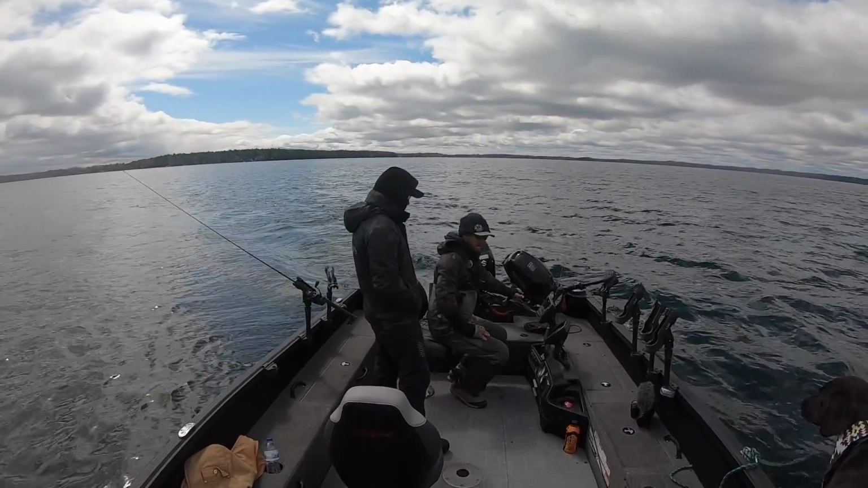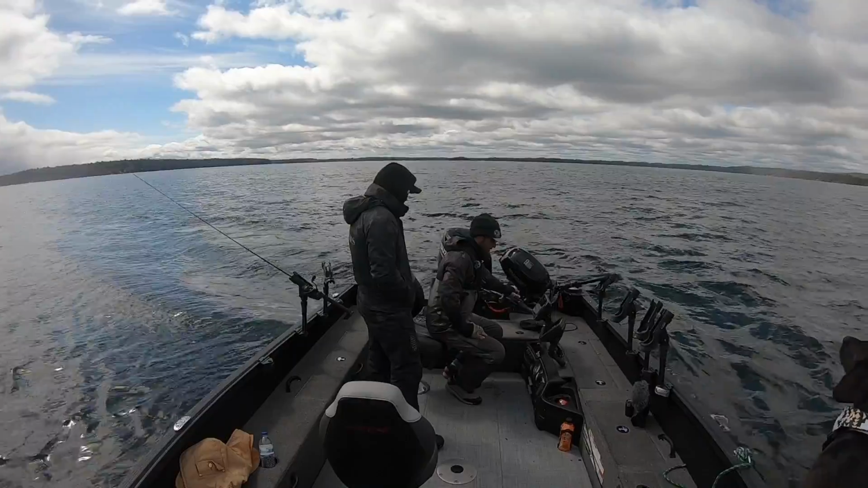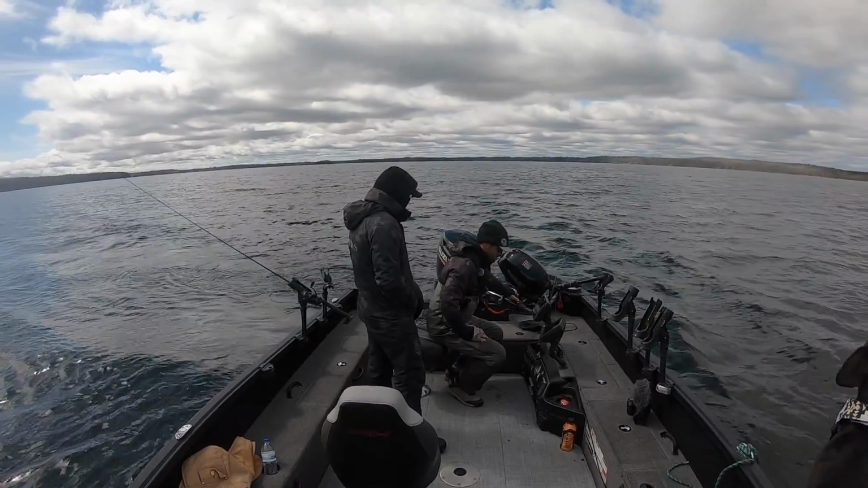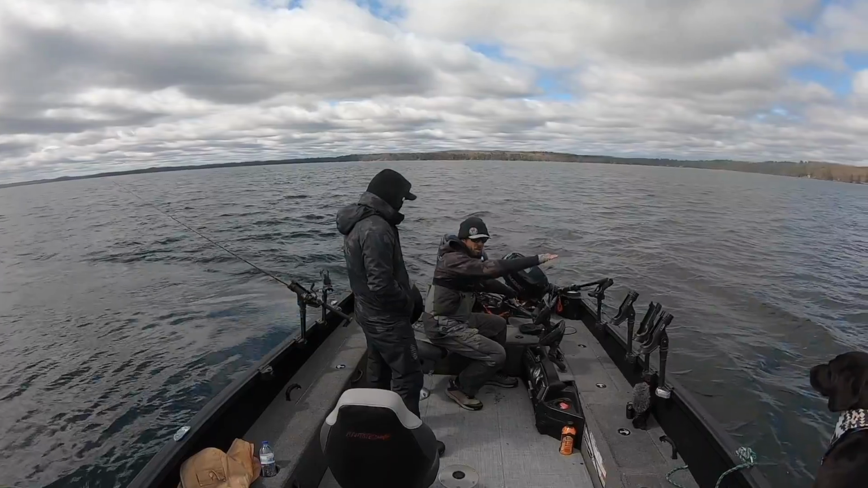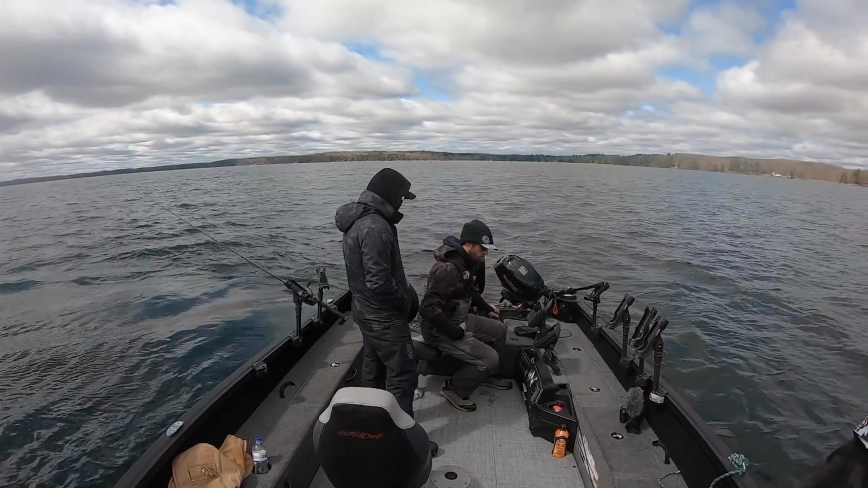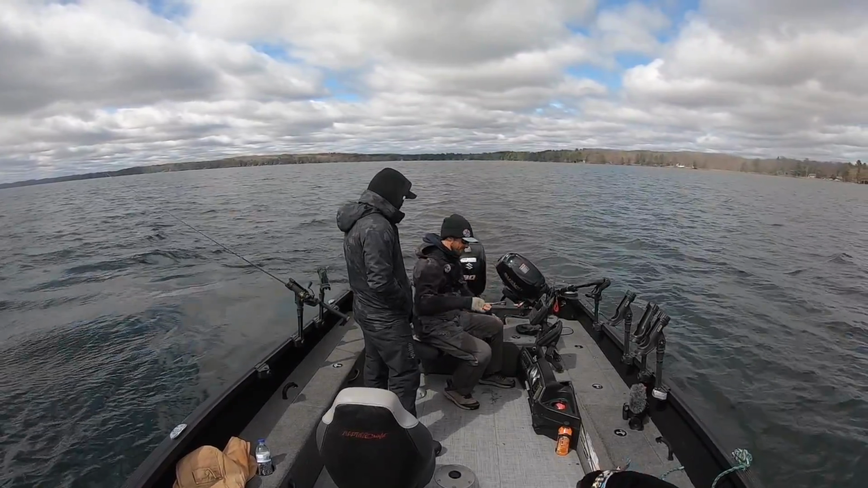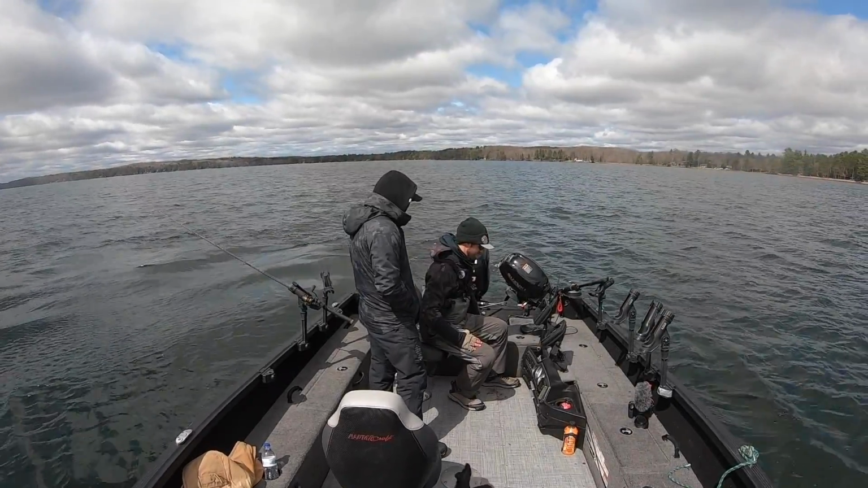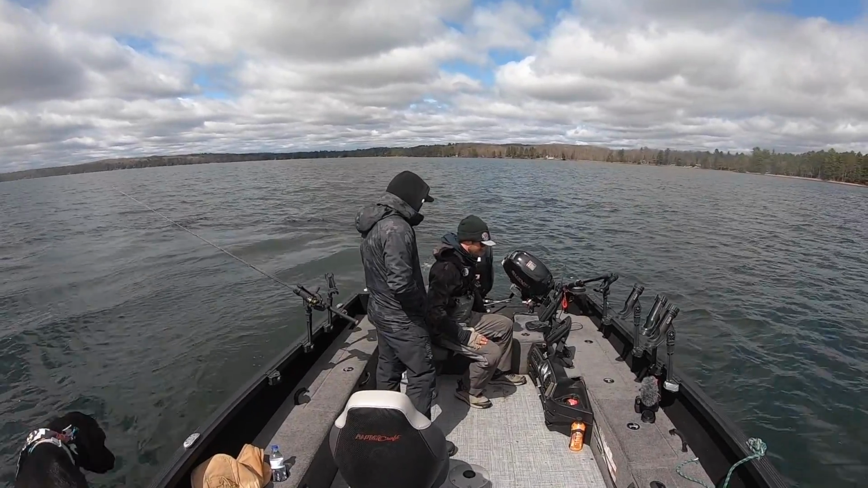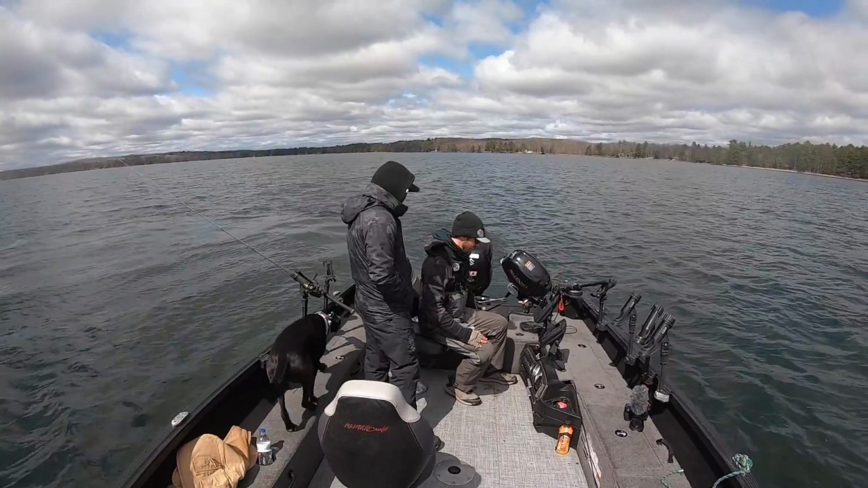And I'll kind of circle back through here. We'll go a little bit shallower this time and see what we see. So now I'm in about 10 feet. I'm looking up to about 7 feet of water and probably out to about 12 feet of water right now, just based on how far my side imaging is shooting. I'm just gonna keep cruising it through.